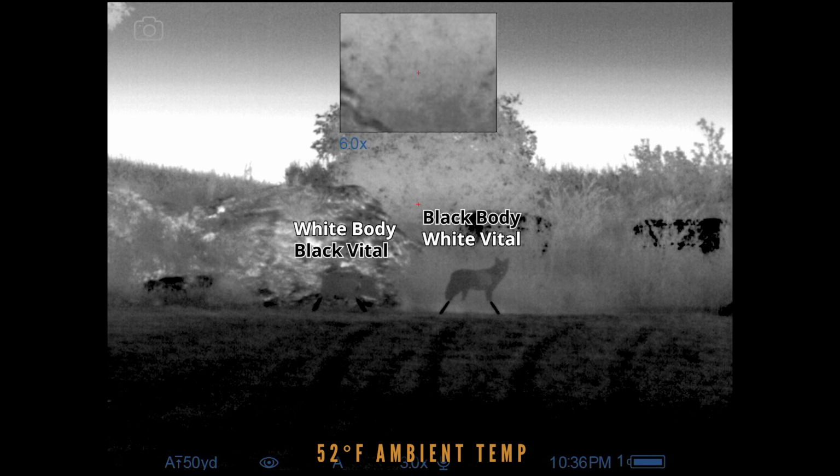Here is the final photo of the evening at 10:36 p.m. You can see that the targets have cooled considerably, and now all that grass behind that coyote is warmer than it, and you've got good definition. Not a whole lot of definition between the vital and the body, but you can still see where it's at to get a good kill shot on it if you were out there practicing.